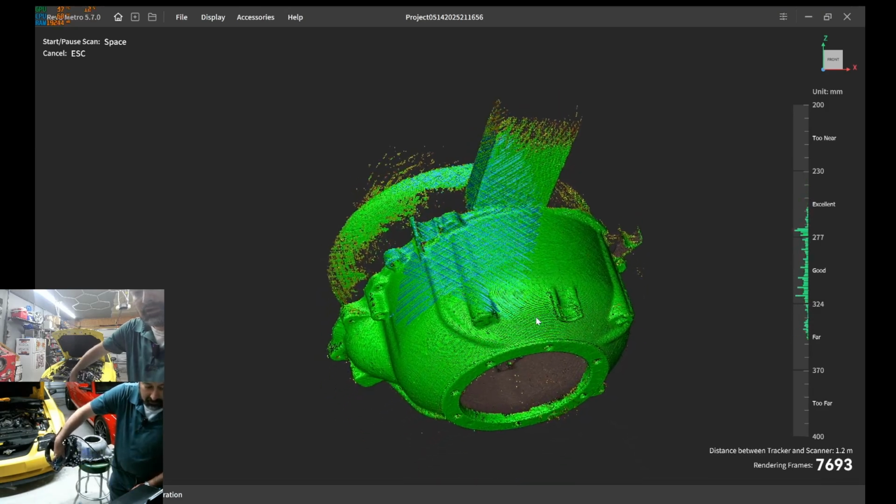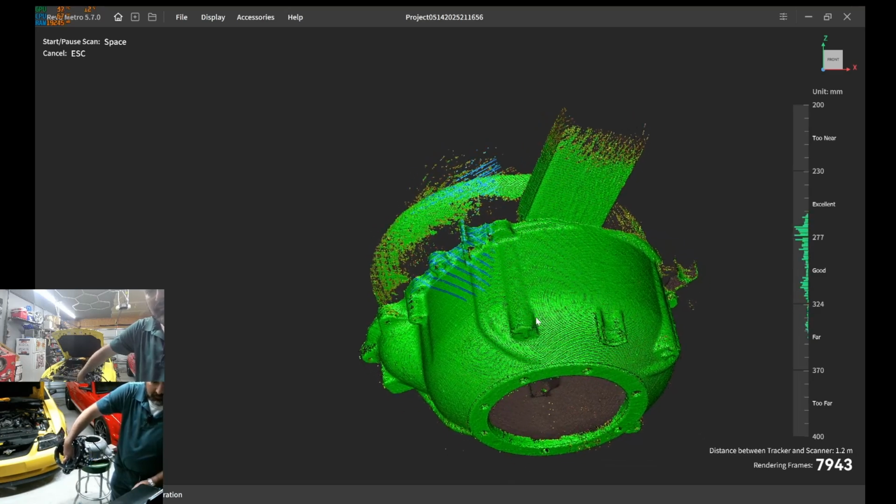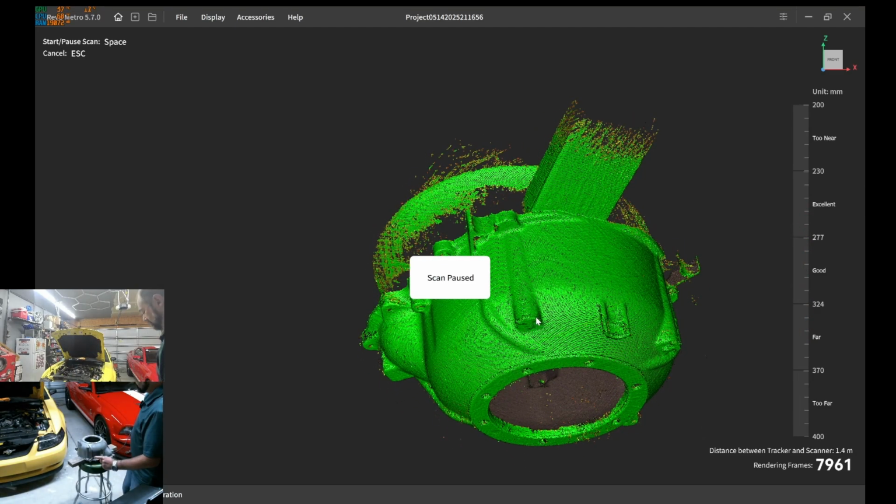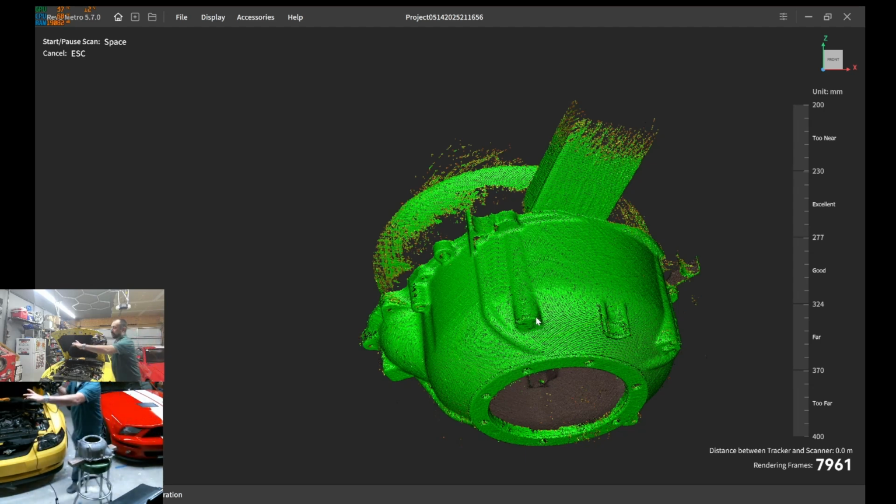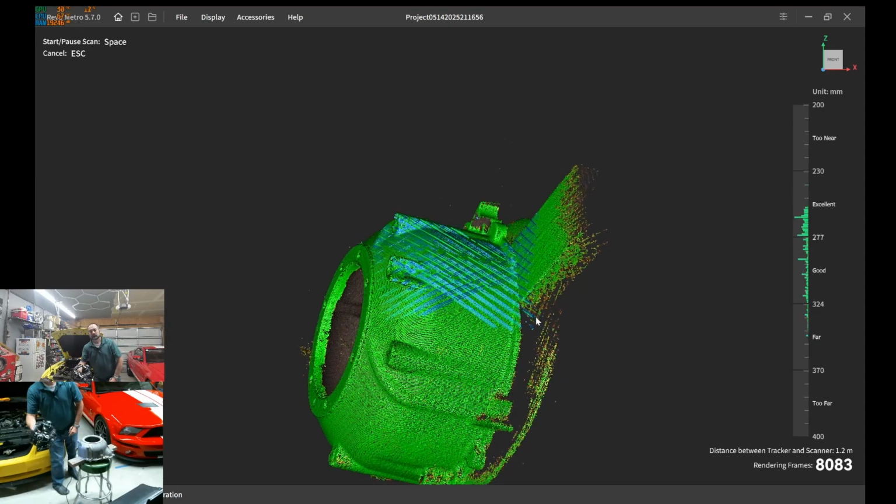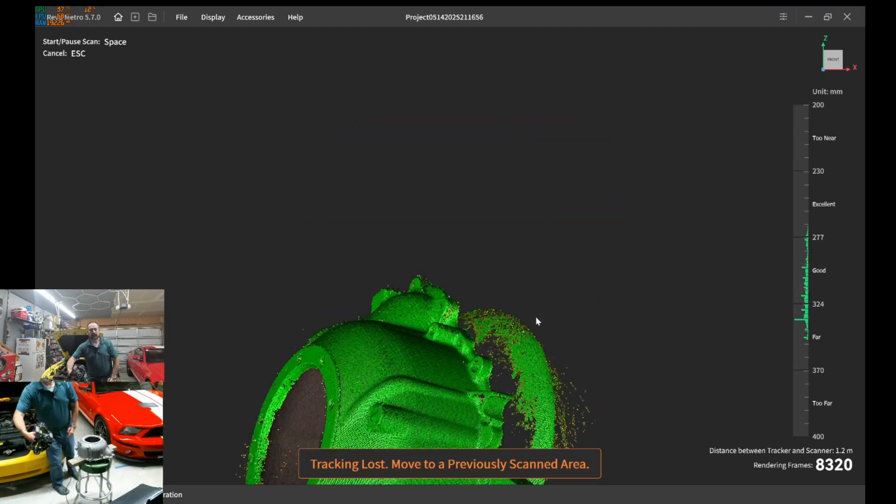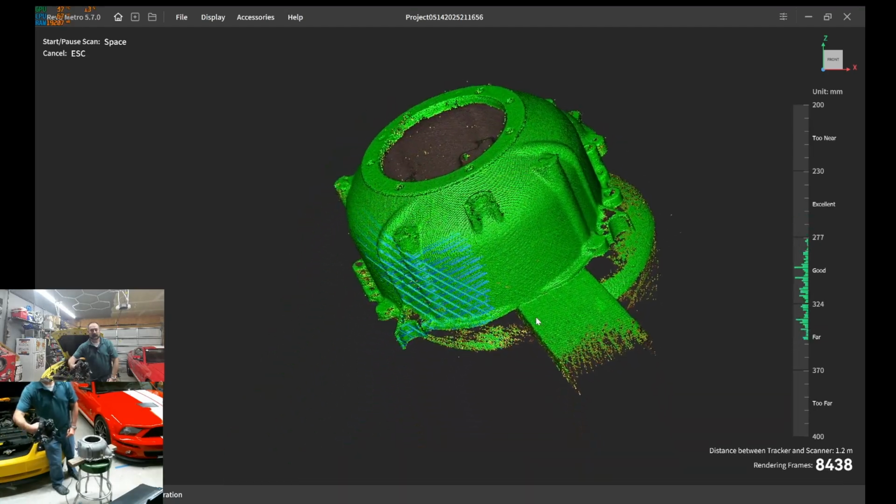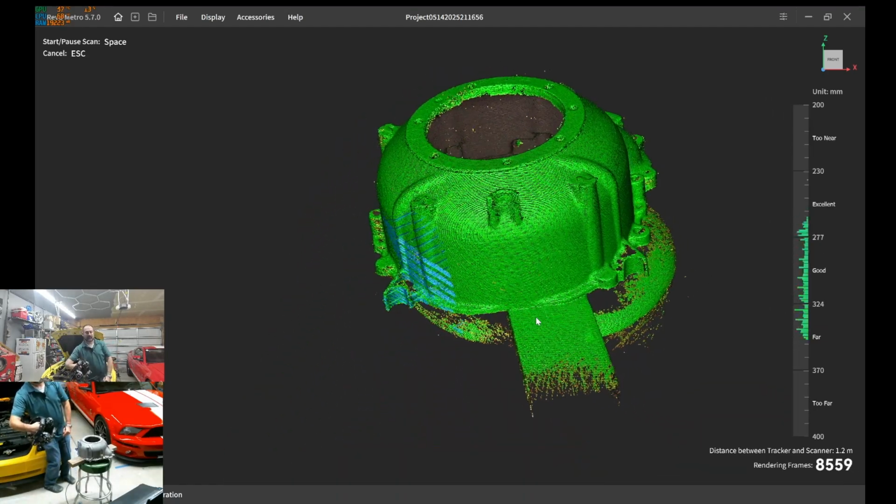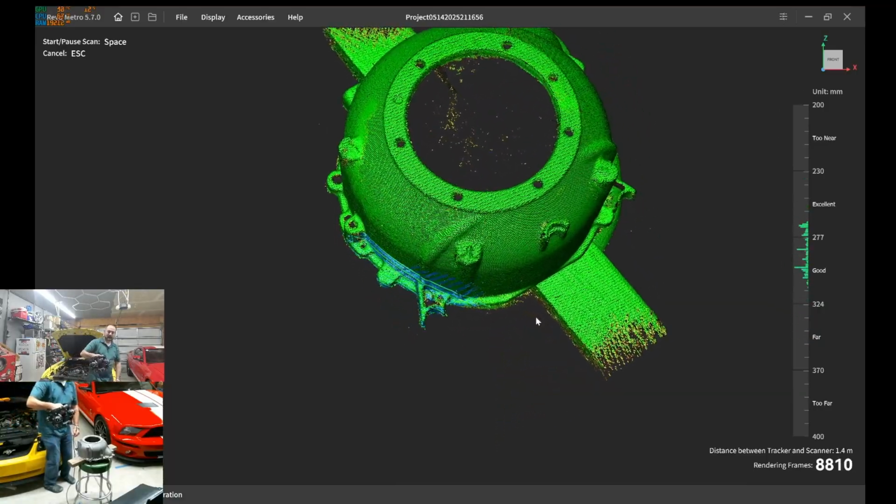So slowly walk it in. It's probably the most important part, if you're close to the Trackit, just take your time with it. It'll get it. It has to have enough of these points to reference. So, see, I'm walking. Sometimes if you twist the scanner, it has enough points of reference to get in there a little bit better.